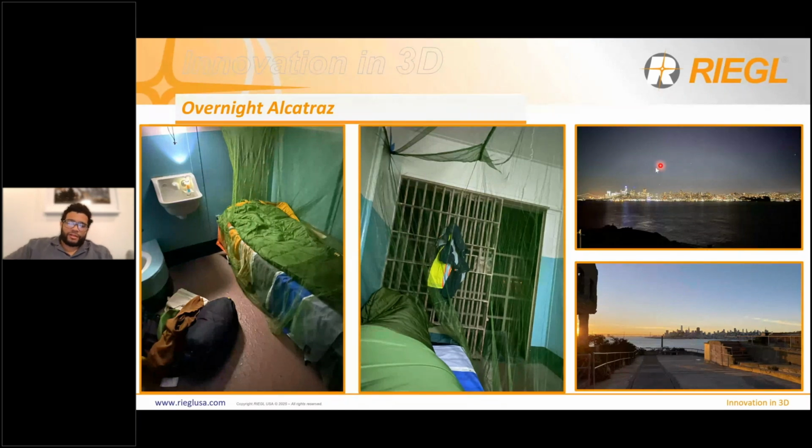So it's a tremendous project. A lot of different entities got together to make this happen for the National Park Service. We were able to digitize the entire island and create a really accurate model for them that they're using to evaluate the state of the prison and all the other buildings around and make decisions on what they're going to do moving forward with it.